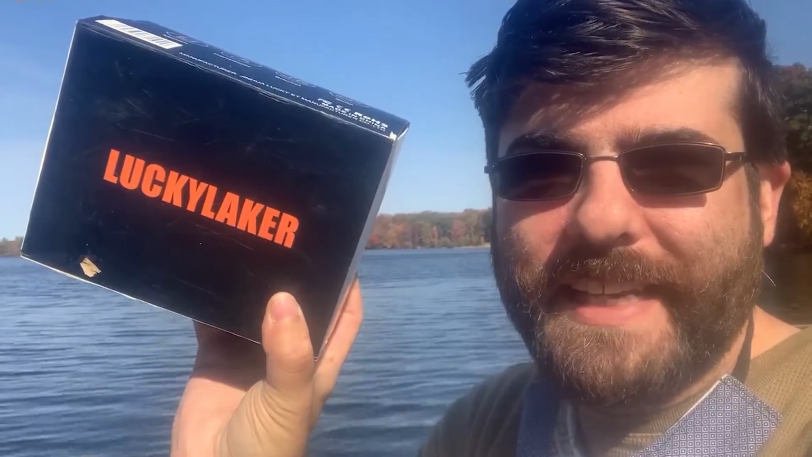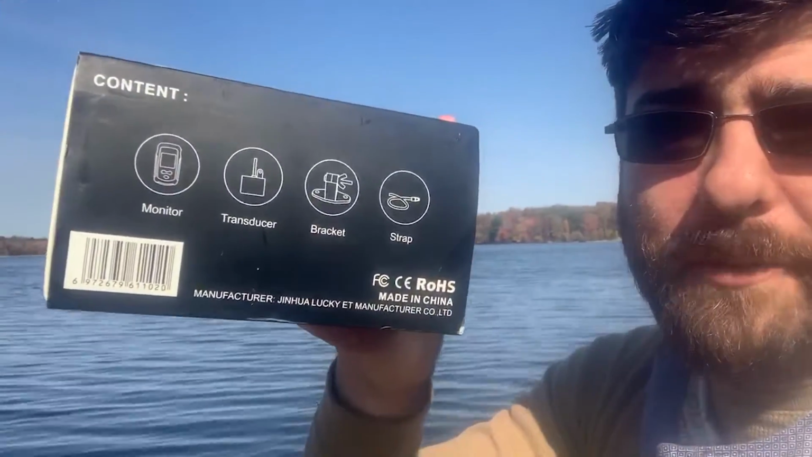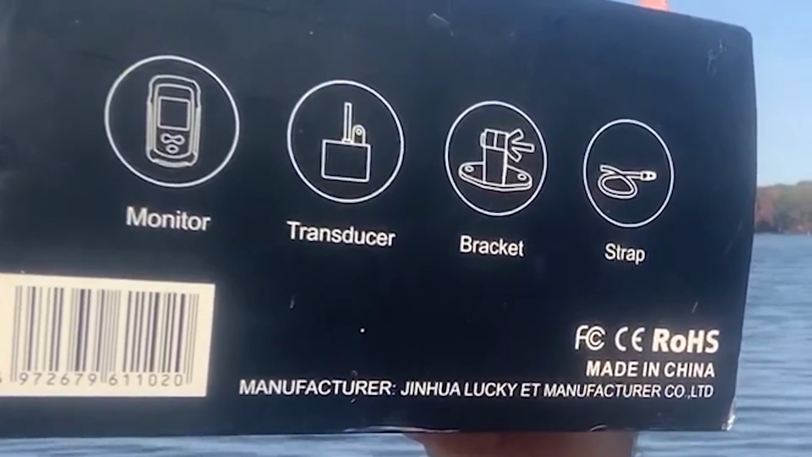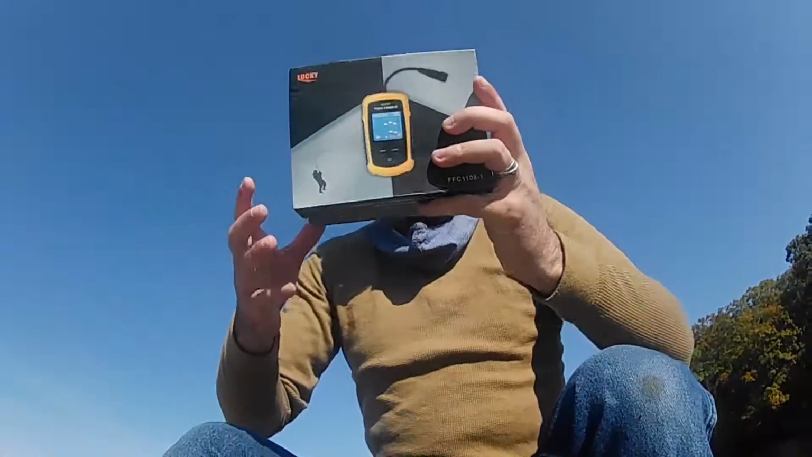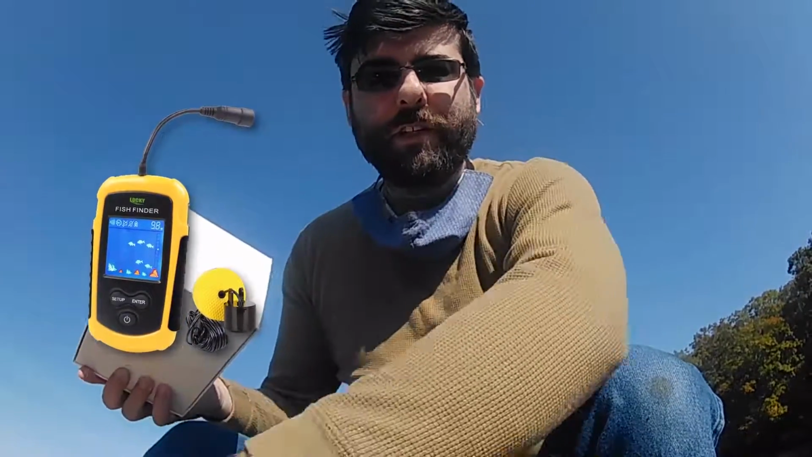This is the Luckylaker depth finder. Included in here we've got our monitor, our transducer, a bracket, and a strap. This just takes 4 AAA batteries. So let's go ahead and unbox this, see what we've got, and start testing it out. All right, so we're gonna go ahead and unbox this bad boy. Make sure that none of the packaging goes anywhere.